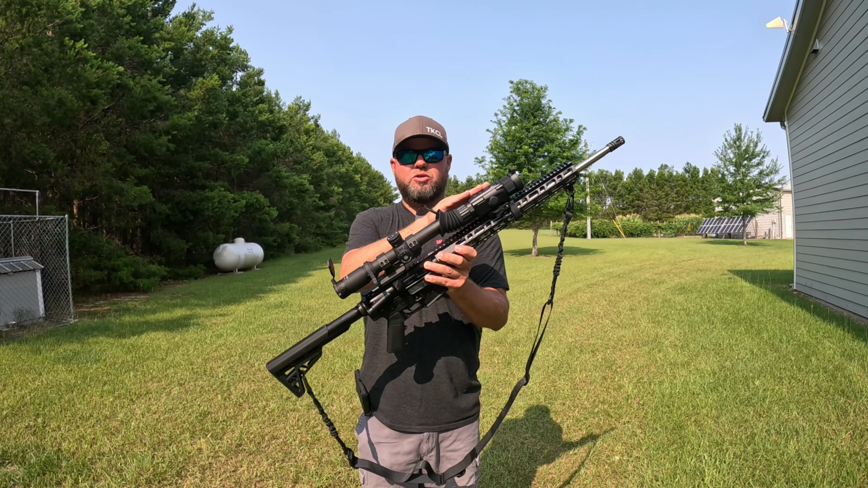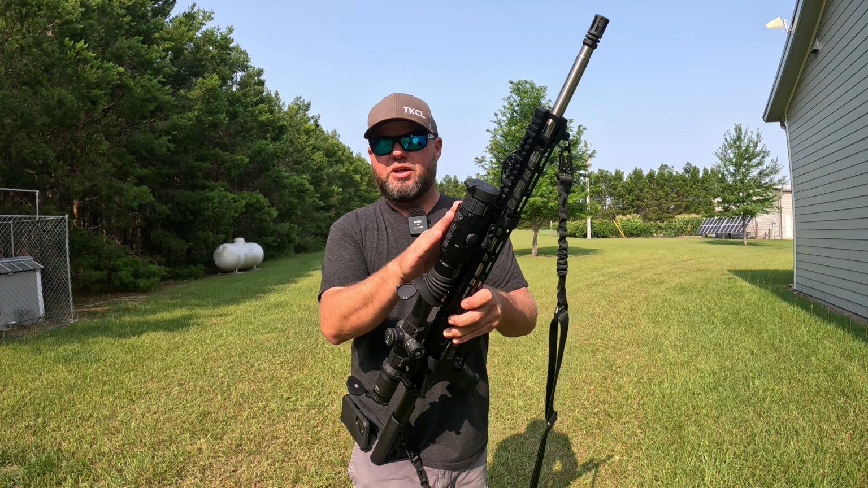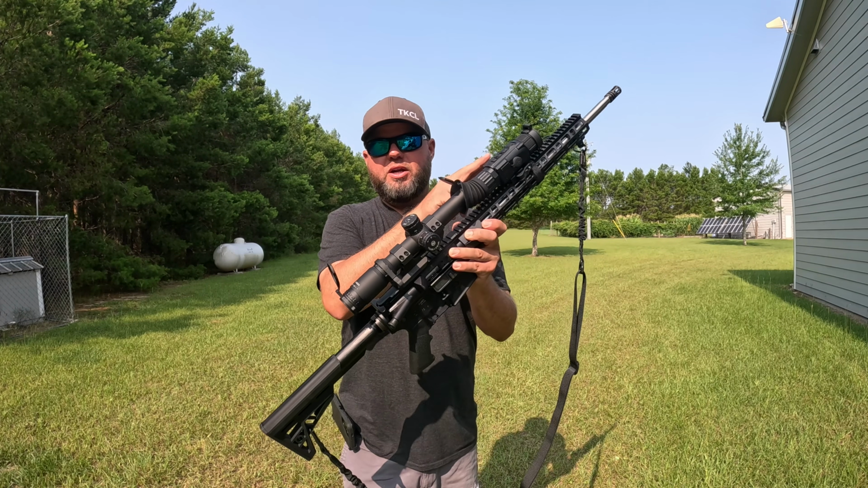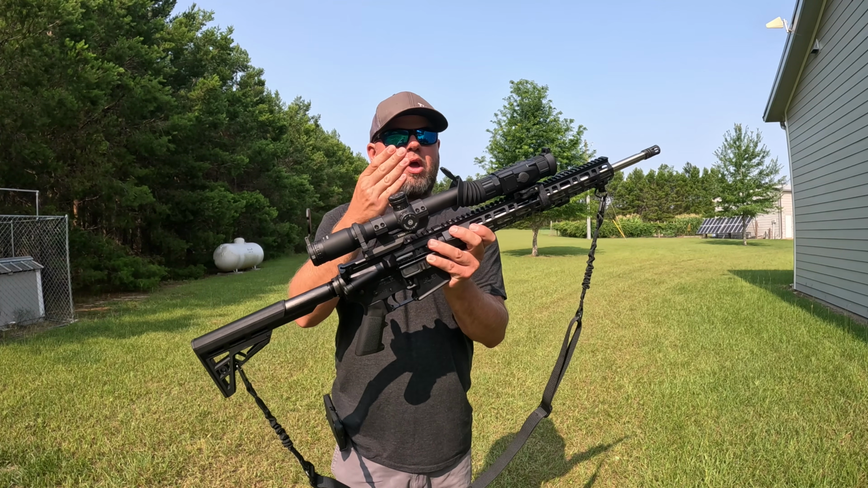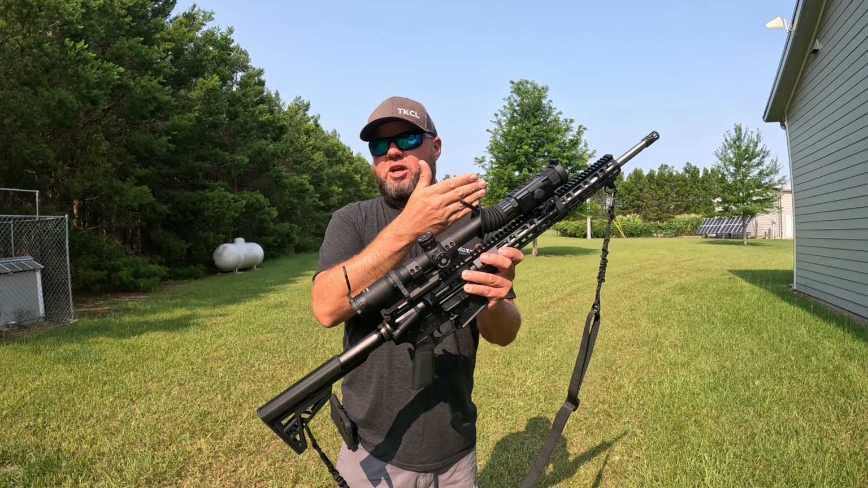All I did was move the crosshairs here to the center of it, or you can go in the menu function and turn the crosshairs completely off. That's another function that you can do, because I find that through the illuminated screen, I can still see the crosshairs on this. Plus, this has an illuminated reticle, so I can use vice versa, one or the other, or I can put them both in front of each other. That's up to you to decide how you want to set up your reticles.